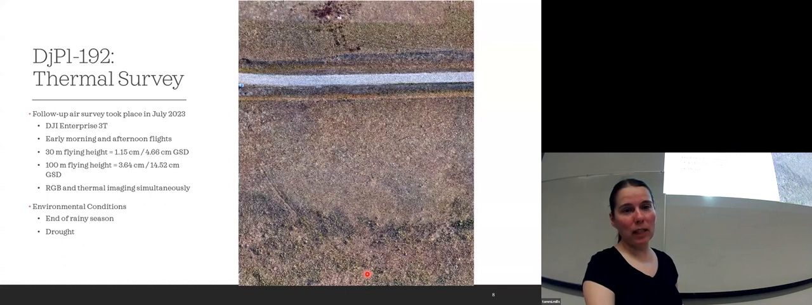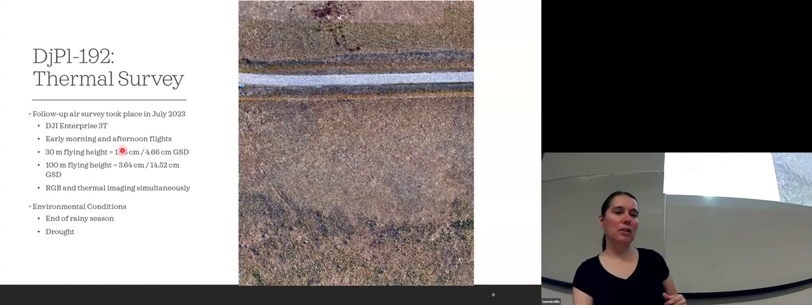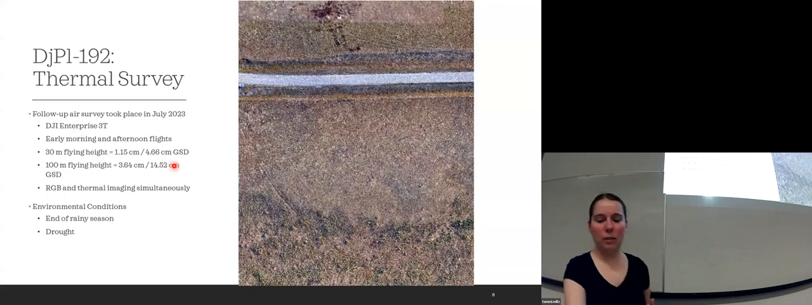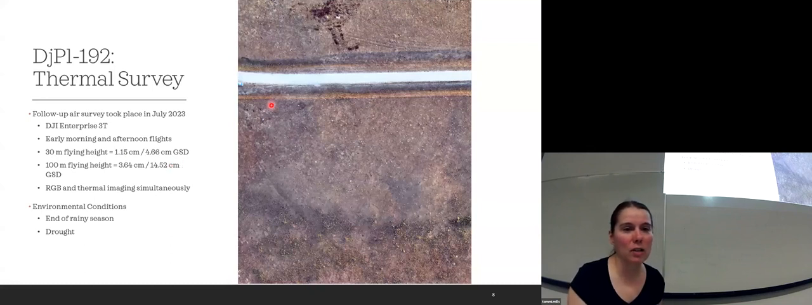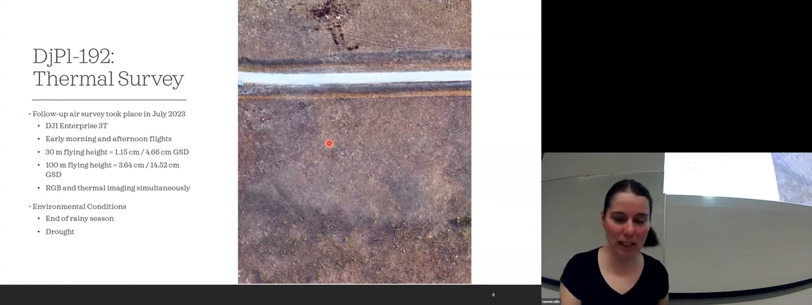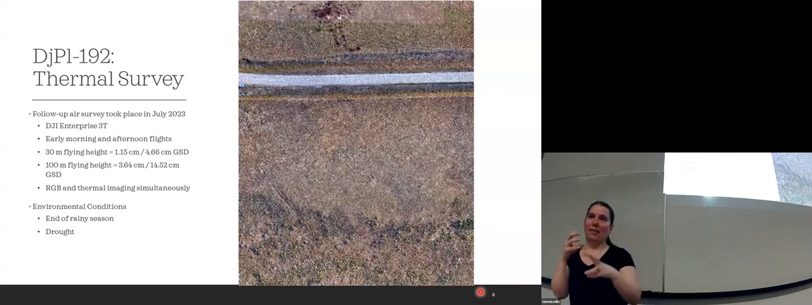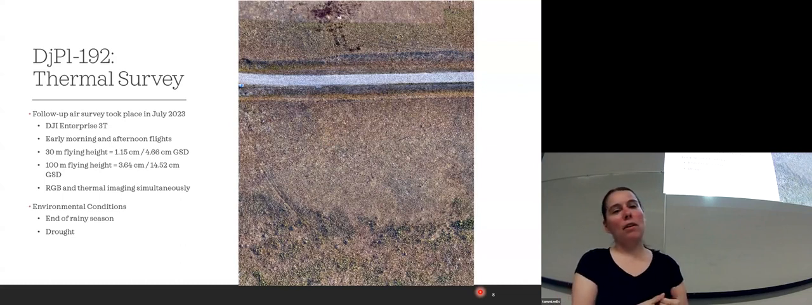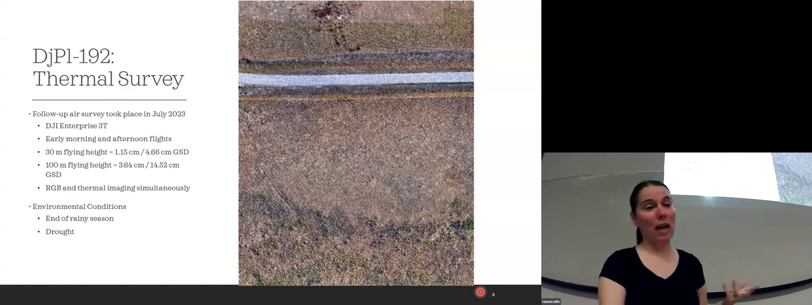This is the 100-meter orthomosaic. This is the 30-meter orthomosaic. Even though, like I said, this is a really good spatial resolution, I actually like this one better because it takes away the noise and makes it a little smoother for visual representation. You can actually see the targets in the 30-meter, very small, but they're all intermingled with pixel noise. So for the orthomosaic, we determined that lower flying heights may not be the best, even though they have the better spatial resolution.